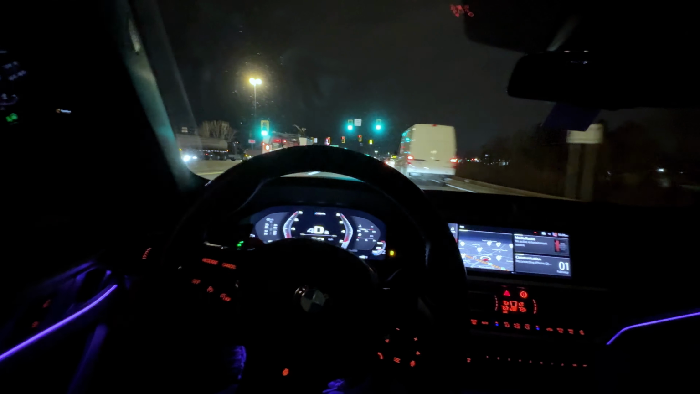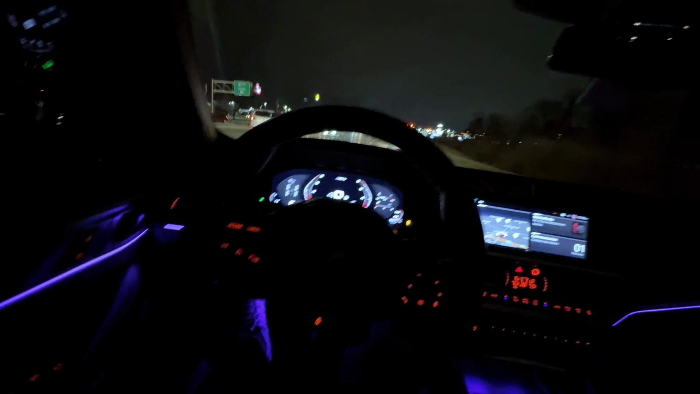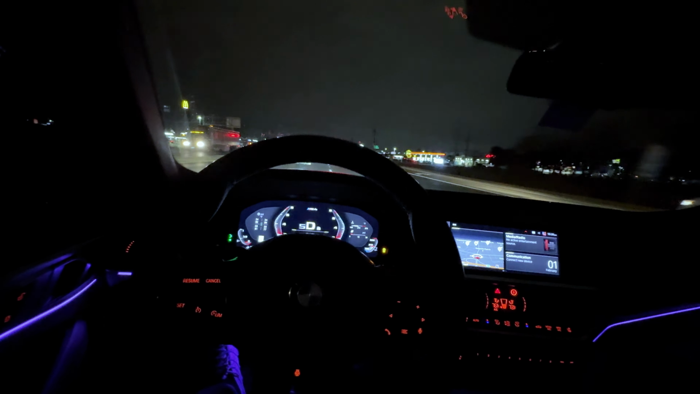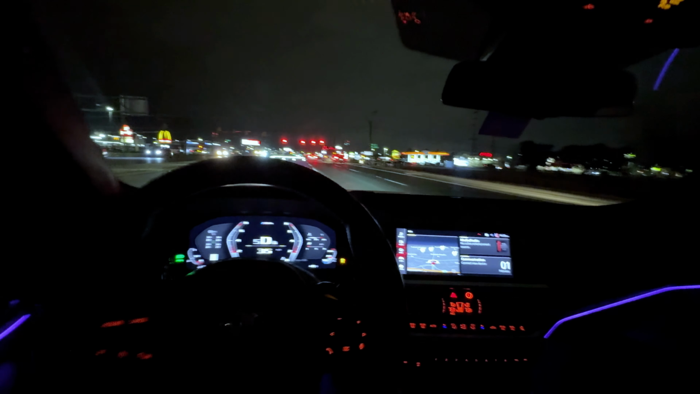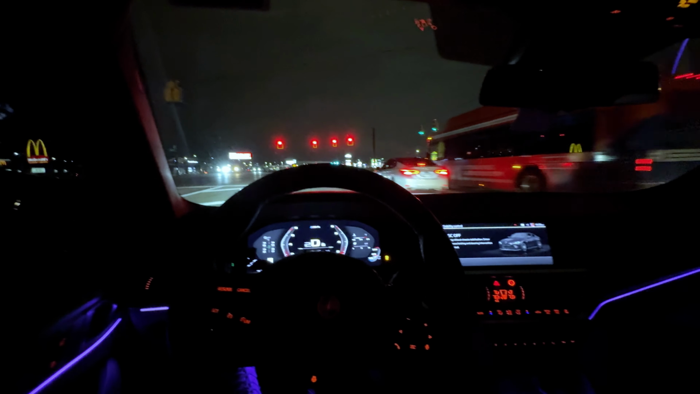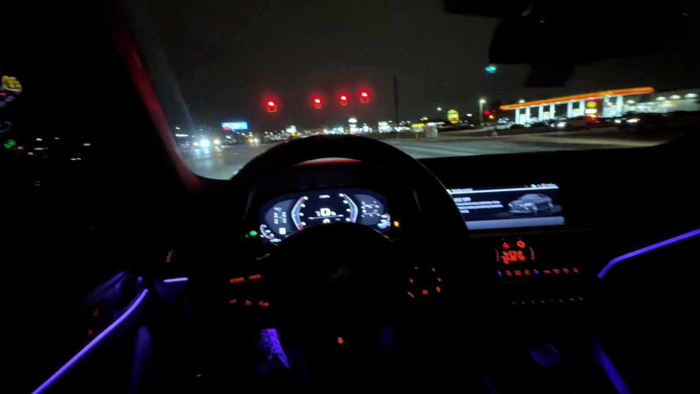Like, I'm honestly not a big fan of the looks of this car. It's growing on me more, but I just dealt with the looks. I didn't mind the looks just because of all the benefits that come with having this car, like the performance, the numbers. I can overlook how the car looks because all the other stuff you get on this car is amazing, especially for the price.